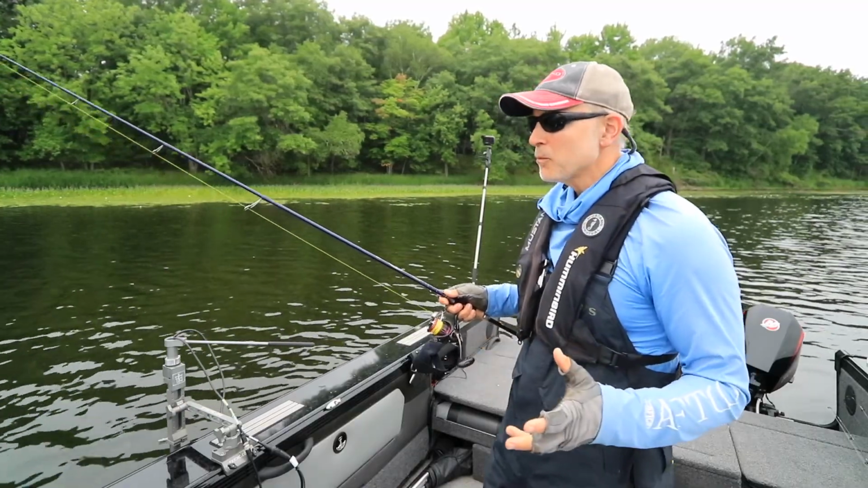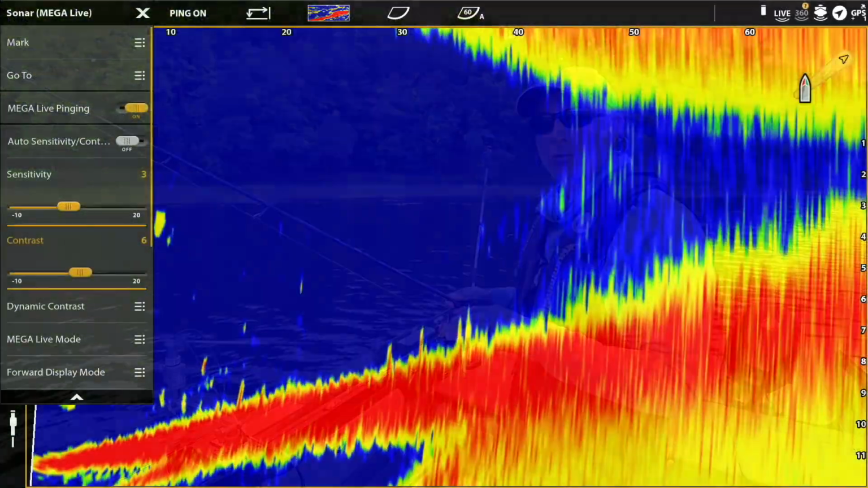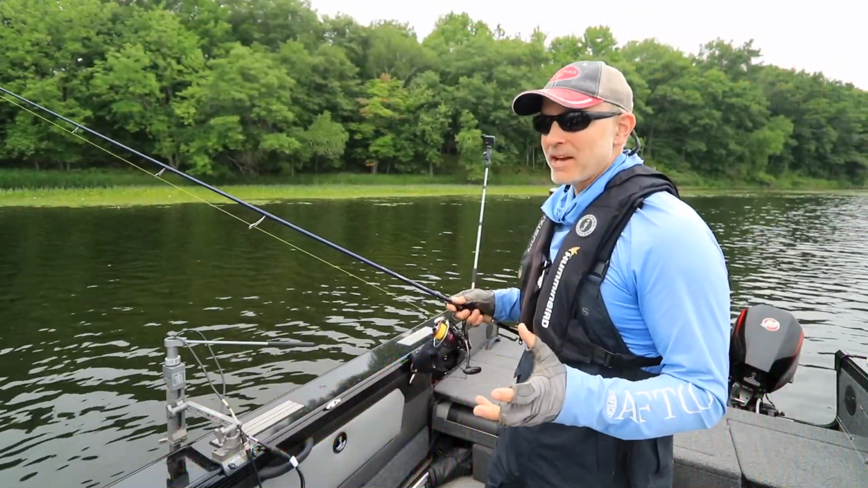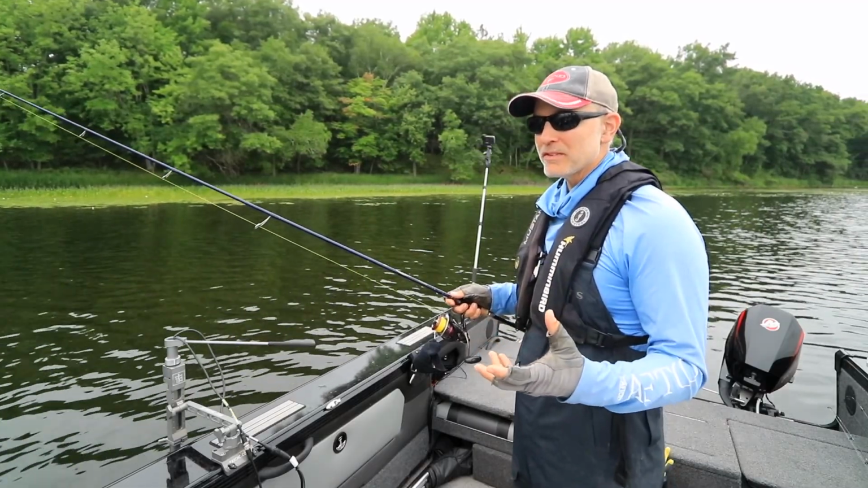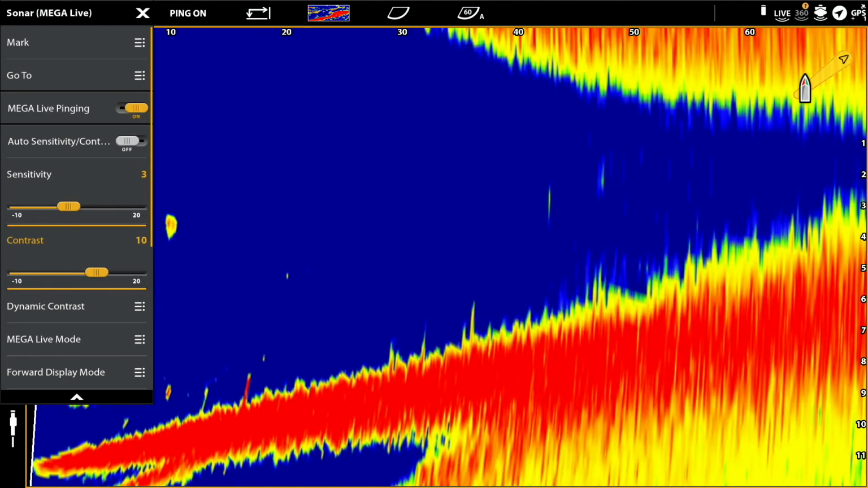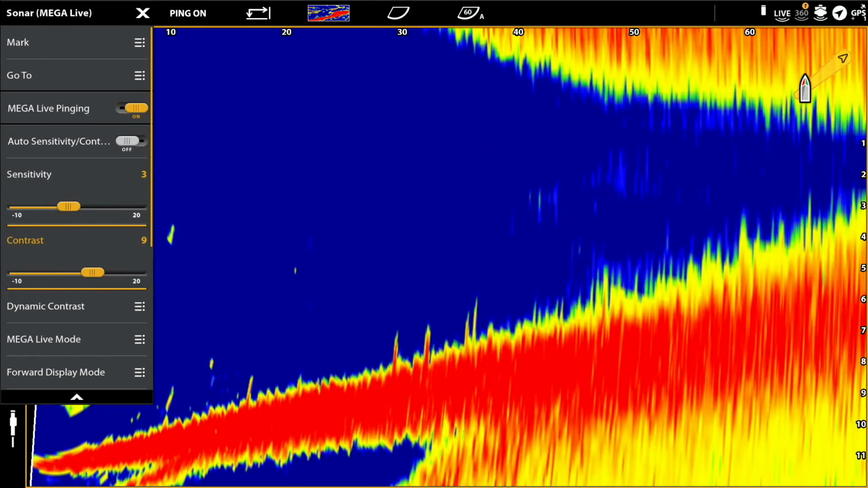Now remember, when we increase our MEGA Live contrast, we're going to be knocking down noise. We're going to be eliminating those really weak signals. When we reduce MEGA Live contrast, that's going to show us more of those weak signals and can be really effective at providing the information we need to be able to see our lure, especially a real lightweight small one like this Ned Rig.